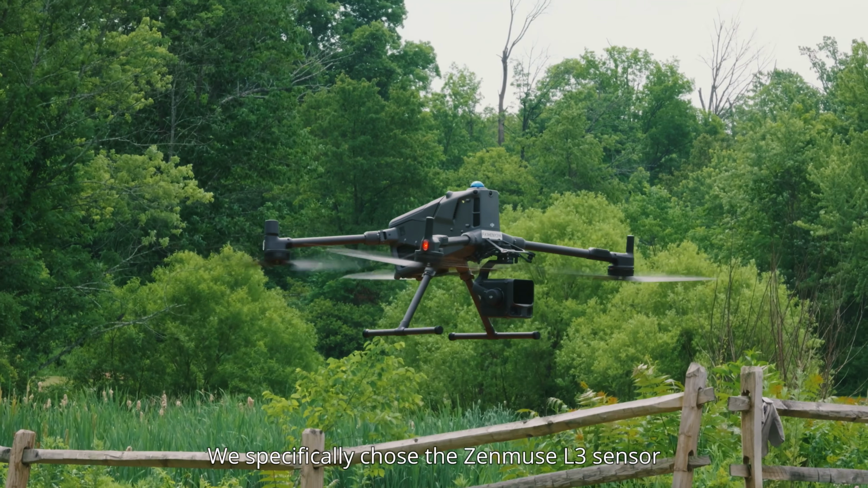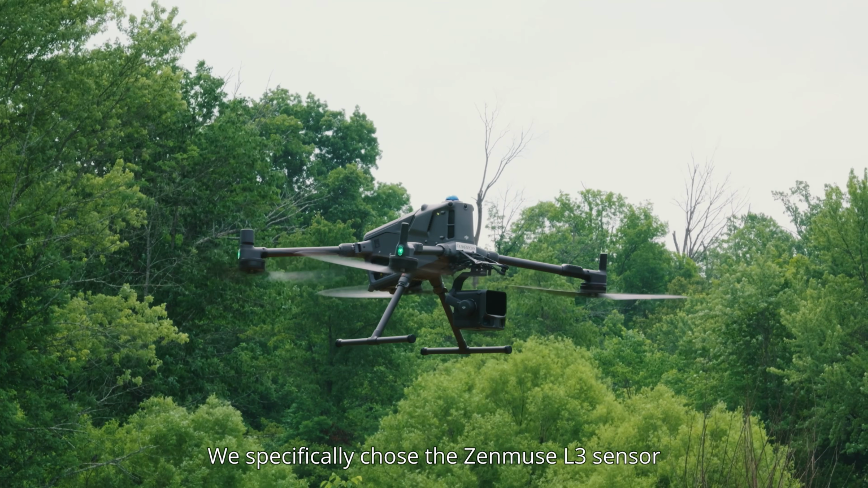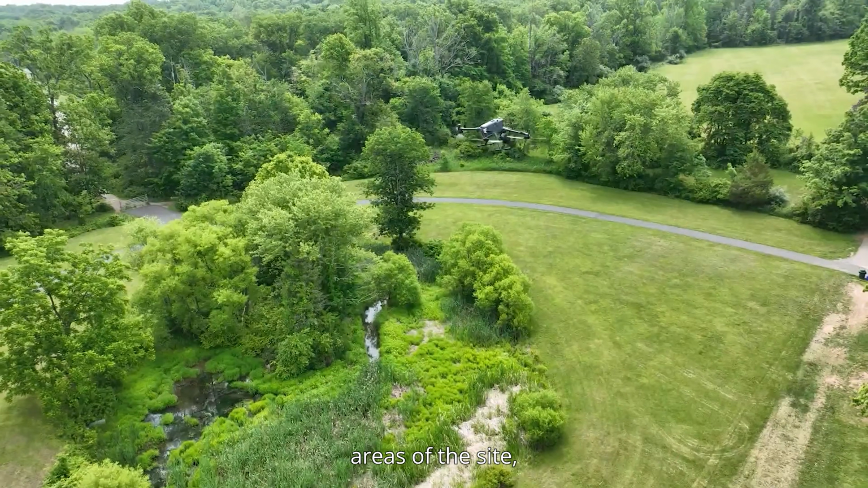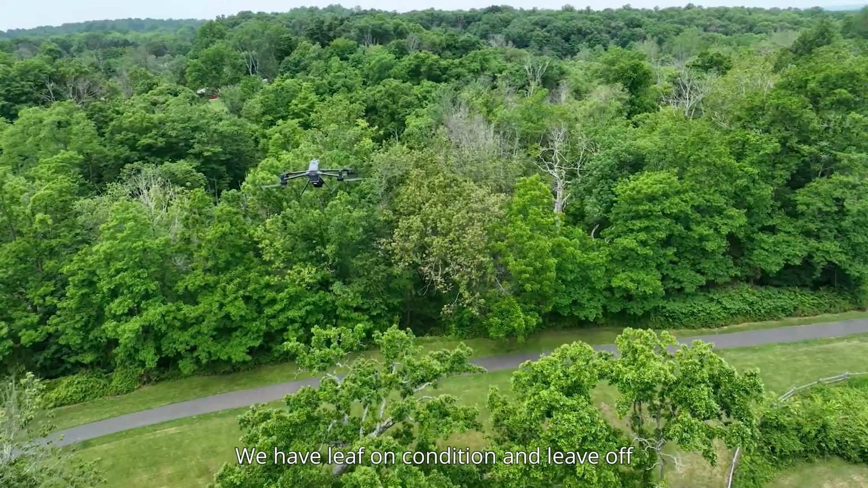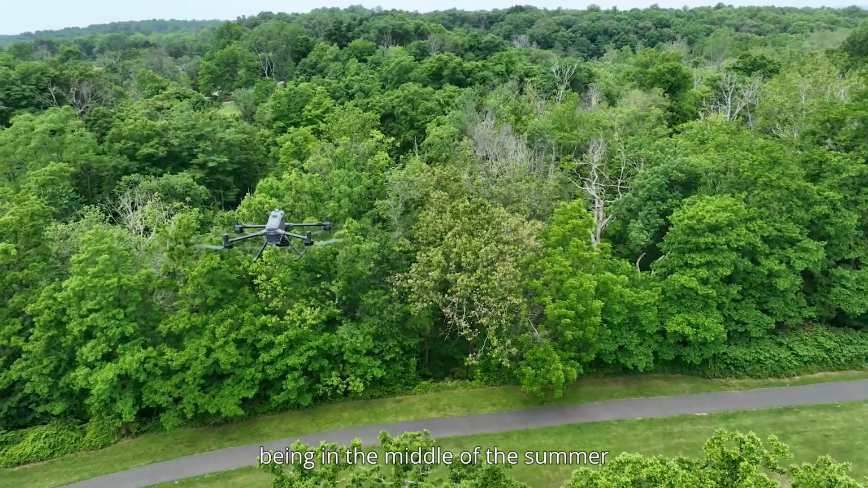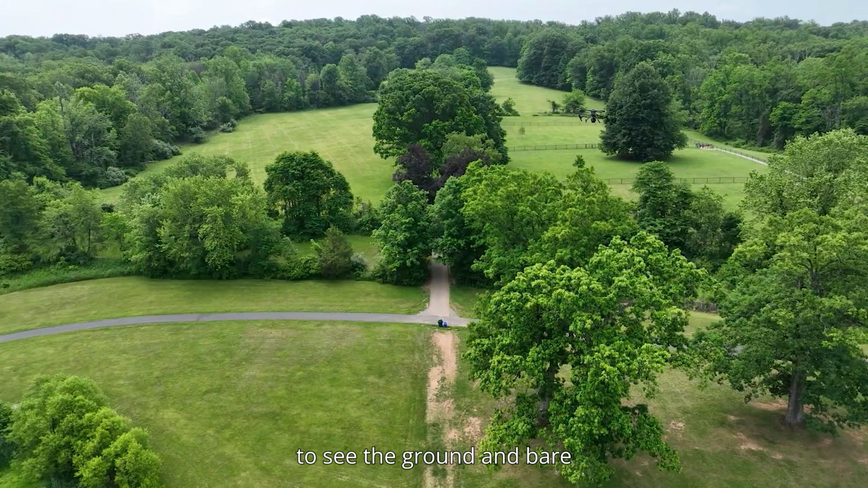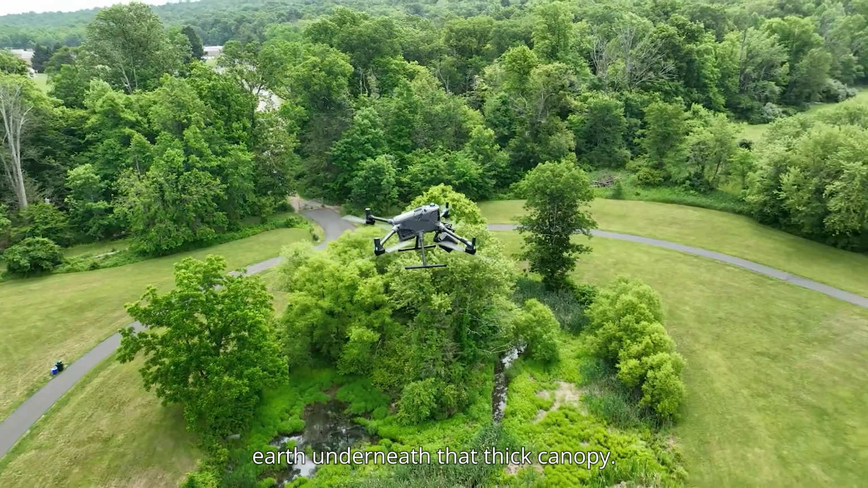We specifically chose the Zenmuse L3 sensor for this project, mainly because of the large wooded areas of the site, especially where we are up north. We have leaf-on condition and leaf-off condition. With right now being in the middle of the summer, leaves are completely on the trees. It can be a lot more difficult to see the ground and bare earth underneath that thick canopy.